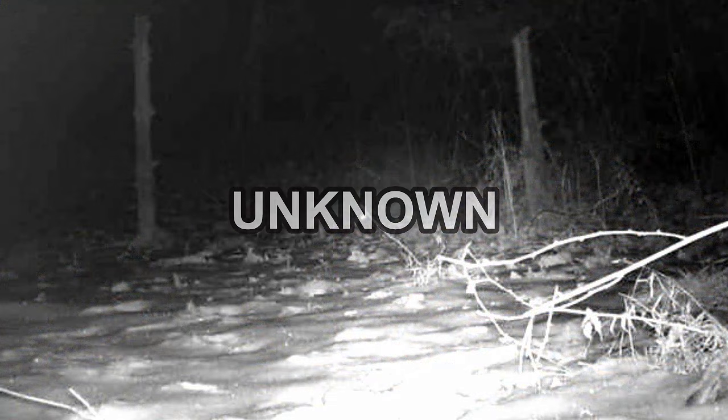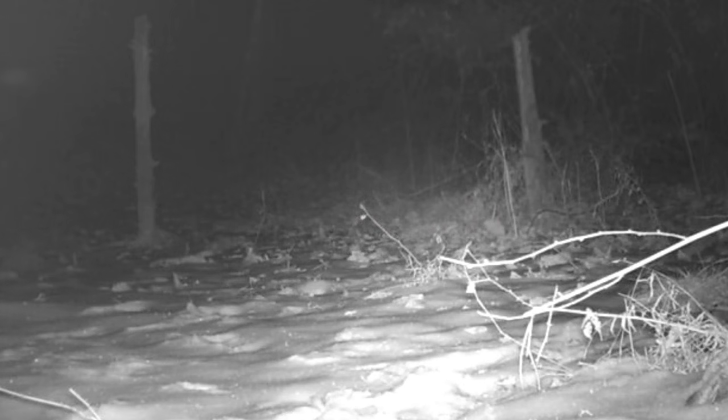And last but not least, I've captured a couple of unknown captures here at the pond. Seems like in this spot there's always something weird going on. You see that? A little ball of light coming in the snow and it hit down in the 20s. No bug, I don't know. I'm gonna reverse it here. See it go backwards. And I'll stop it. I don't know what that is.